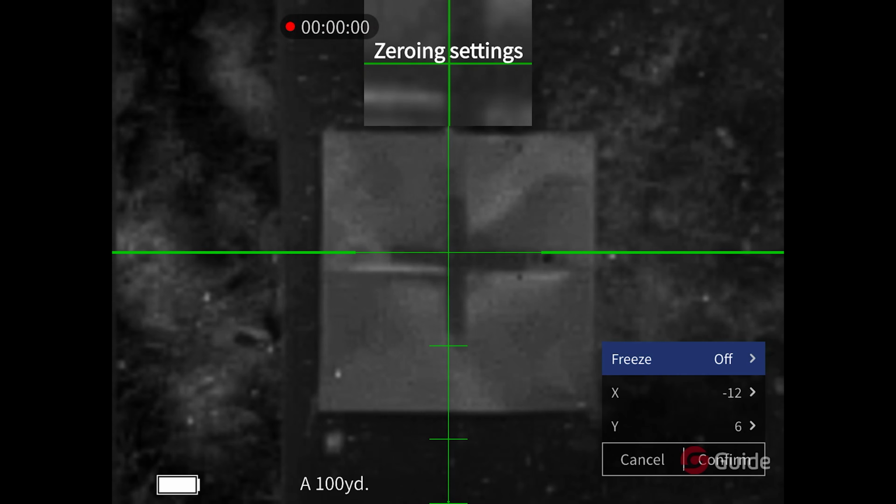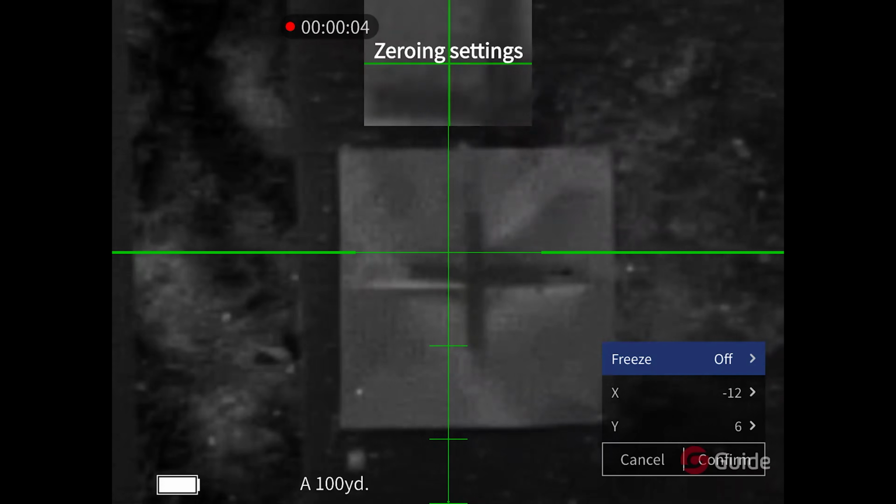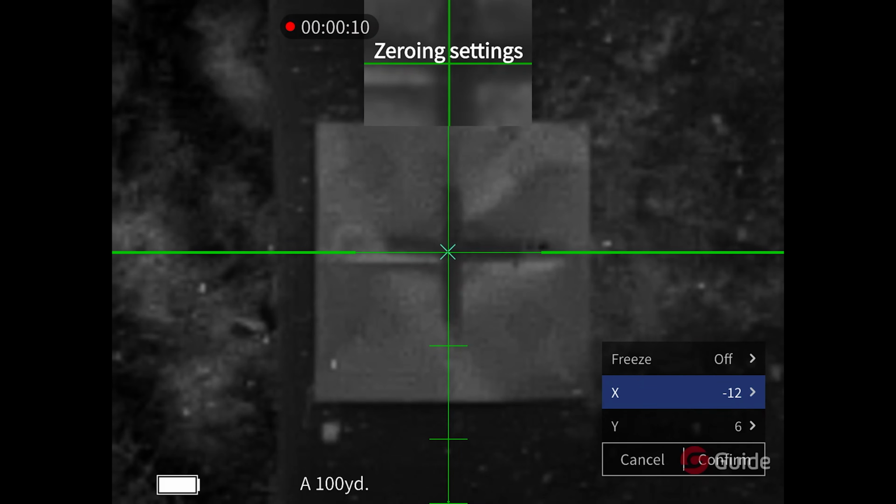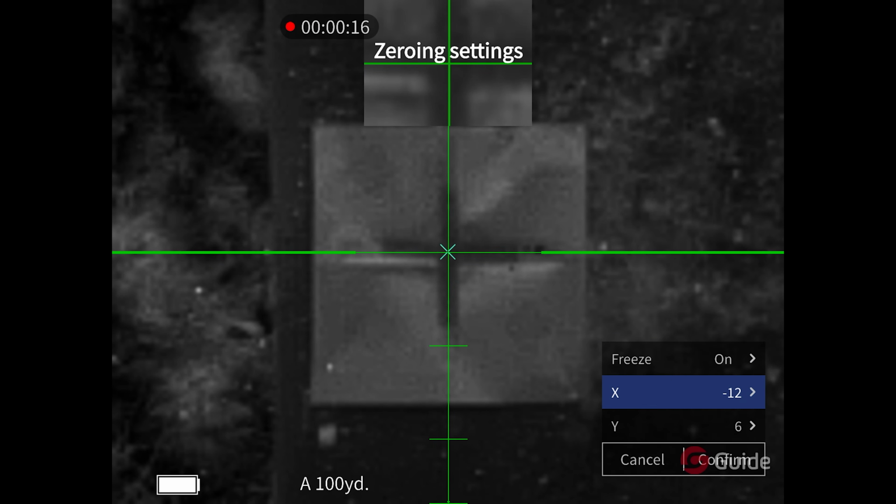So when you go into the zeroing menu on the optic, it allows you to do essentially a freeze frame. Now you're going to want to line up your crosshair where you're aiming and then you'll activate the freeze. And then all you simply do from there is drag and drop a cursor to where those impacts are going. As you can see, I've frozen onto the area where I was aiming.